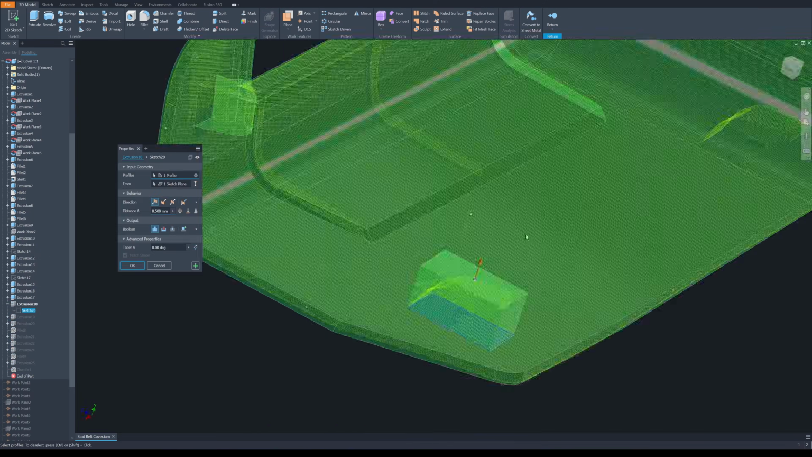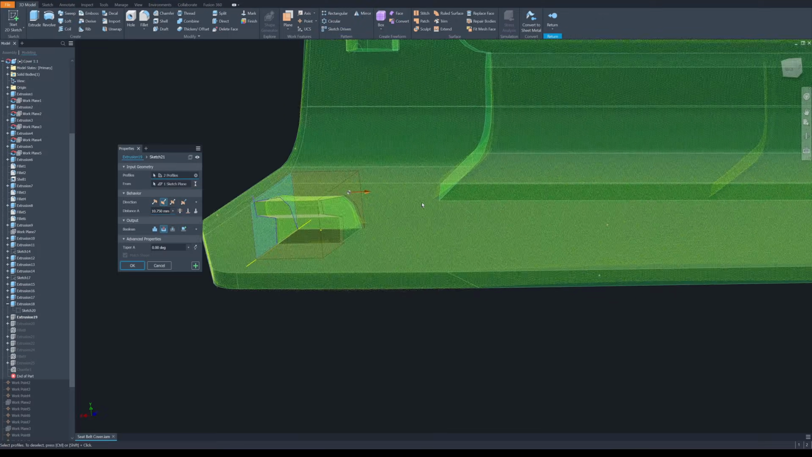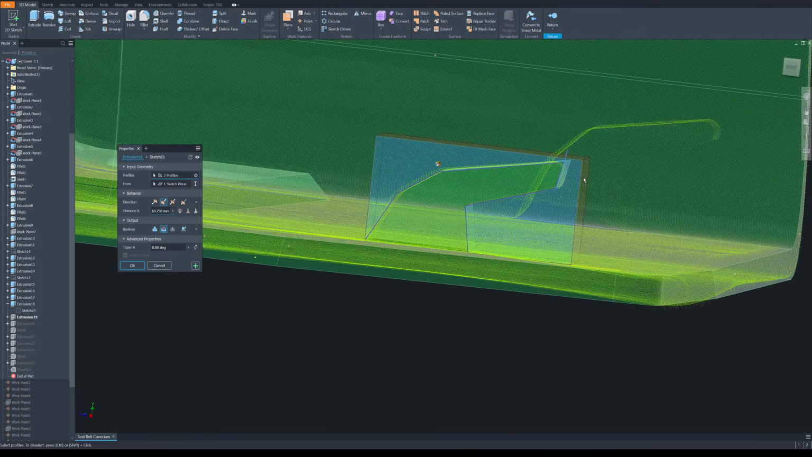Okay, next to make a third clip, I create a box like this, and then I cut the profiles using the point cloud as a reference.